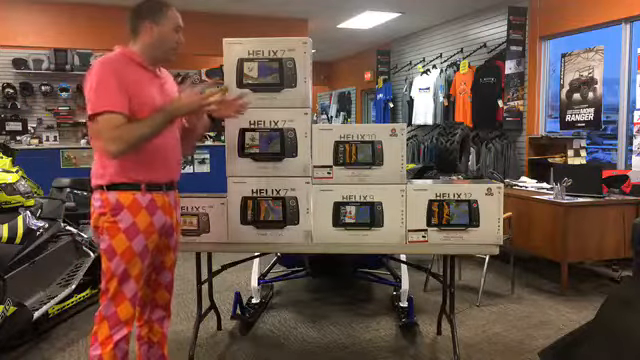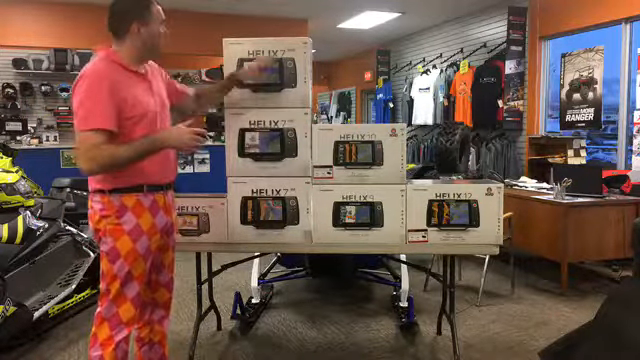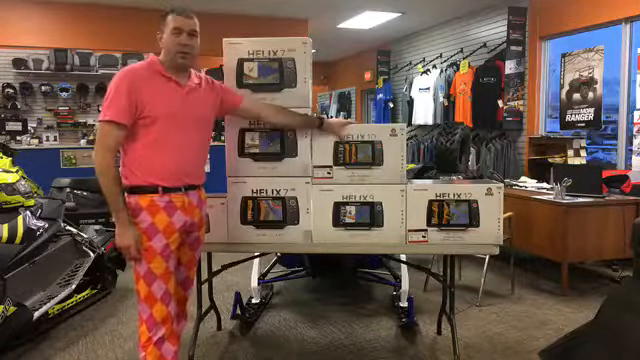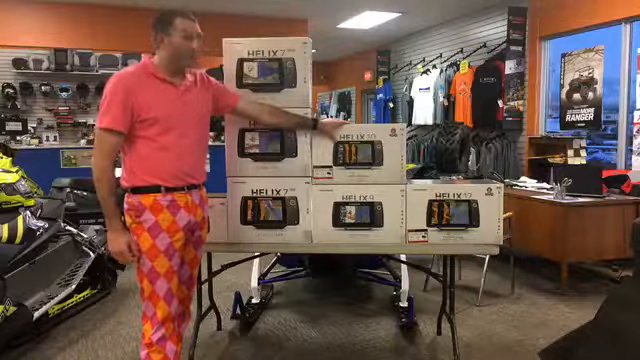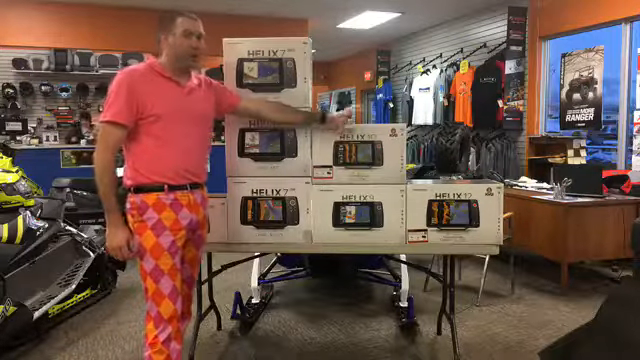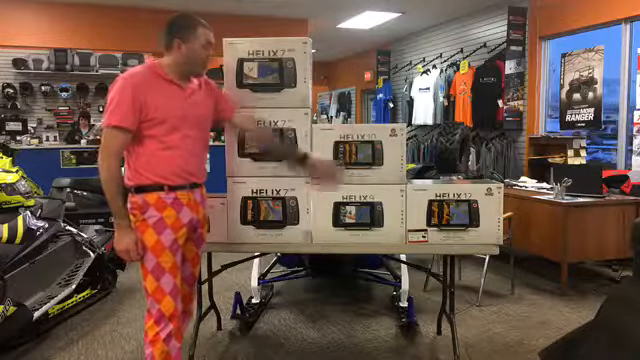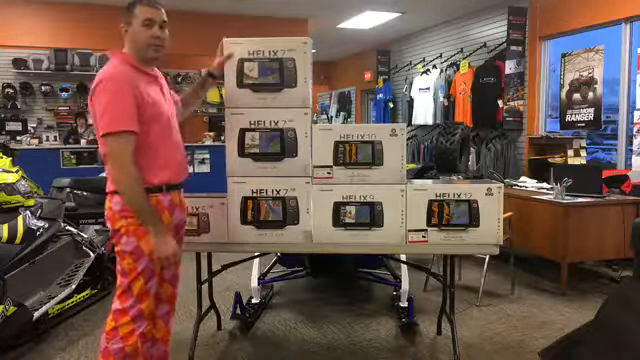There's the older units and then there's the new G2 units. With the older units, which happen to all be last year's model, they have the high definition transducer in the 10 and the 12, which is a 455 and an 800 kilohertz. The 9 still had just the 455 like the 7.